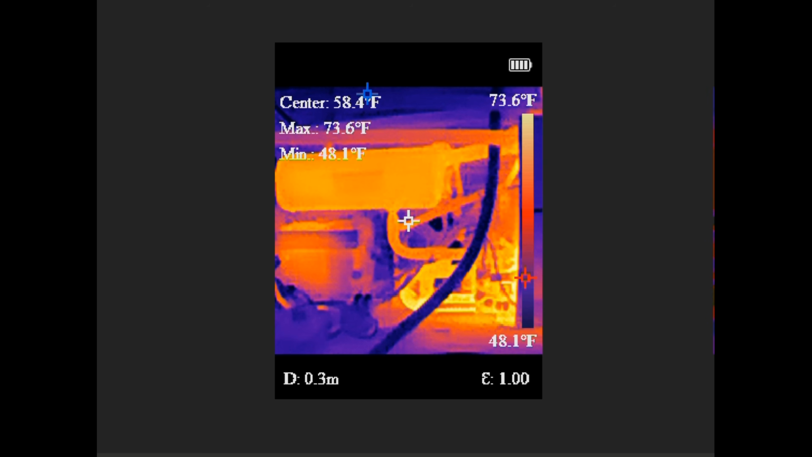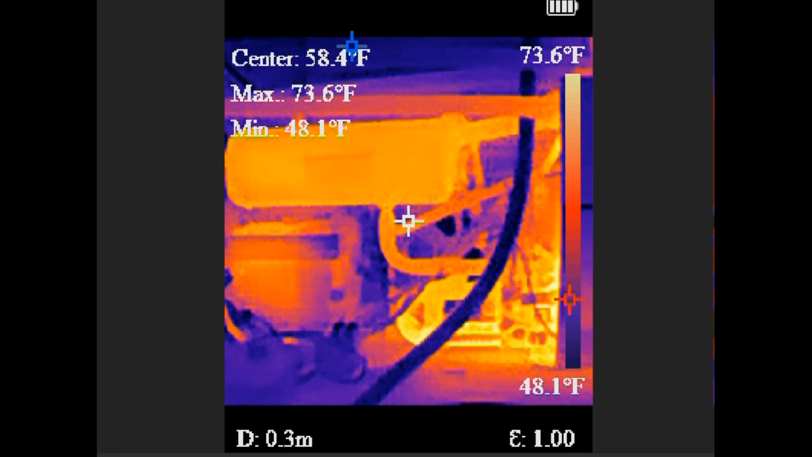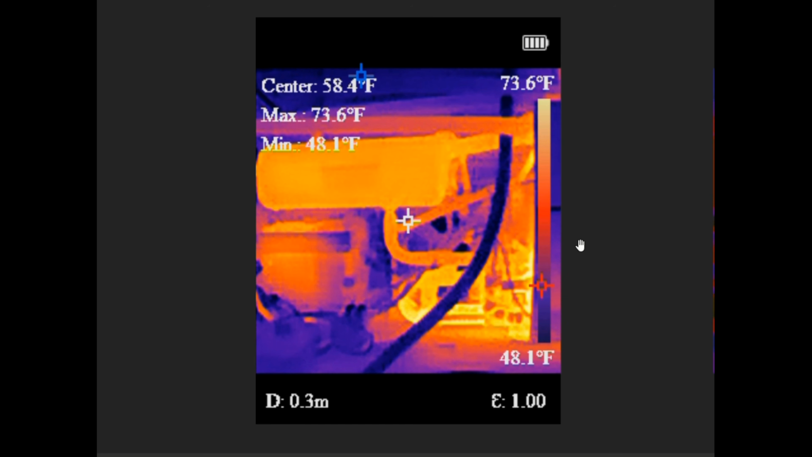This is inside our refrigerator. We have an absorption fridge. And over here is the boiler and the piping. And on this side is the heating element, so it would be expected to be quite warm in that area.